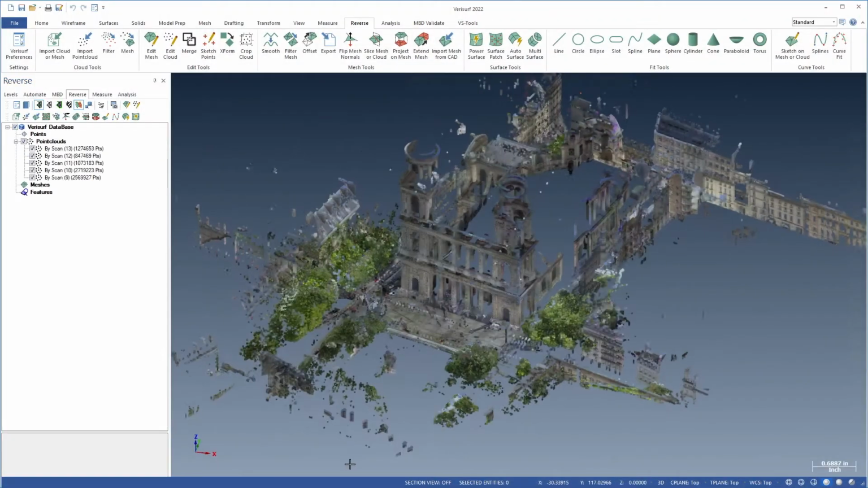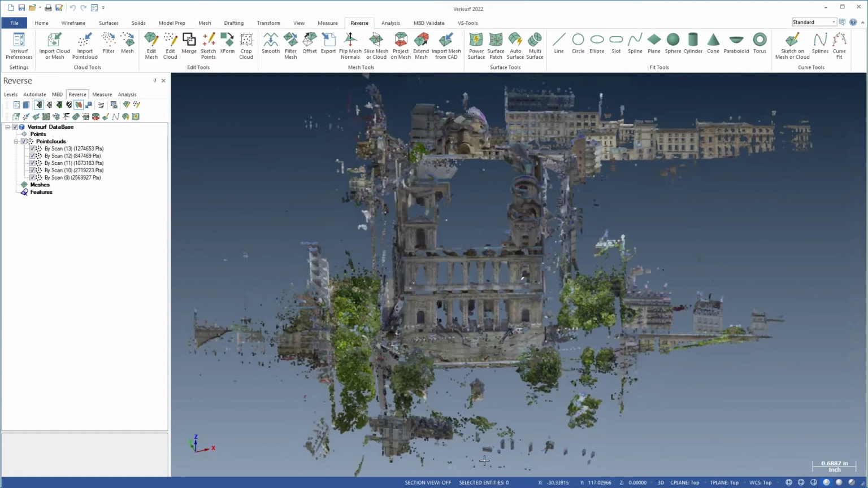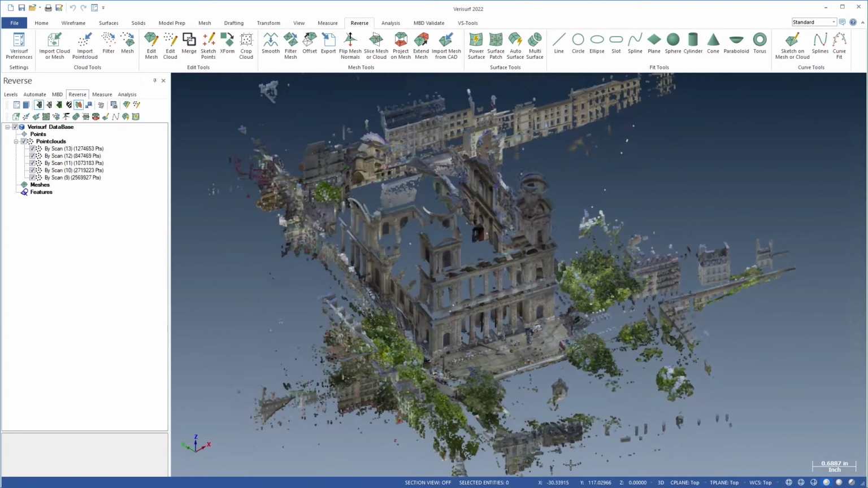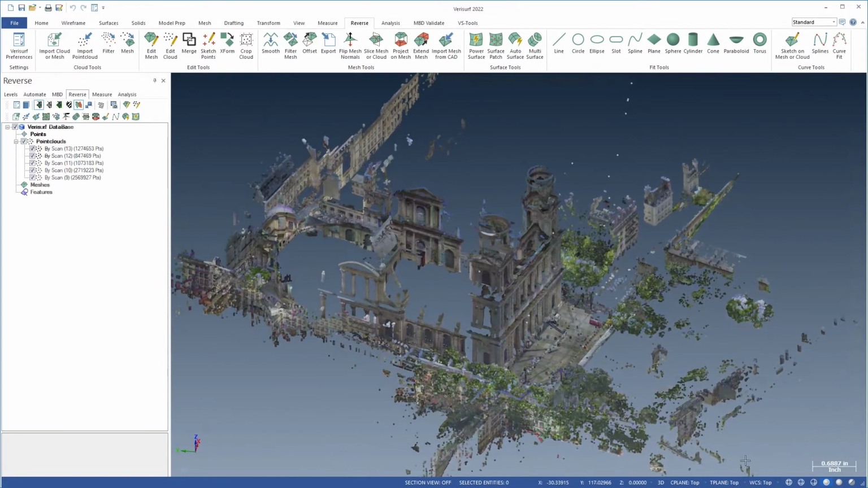Verisurf 2022 offers expanded analysis and reverse engineering support for massive datasets to enable modeling and inspection using the latest generation of large volume scanners.